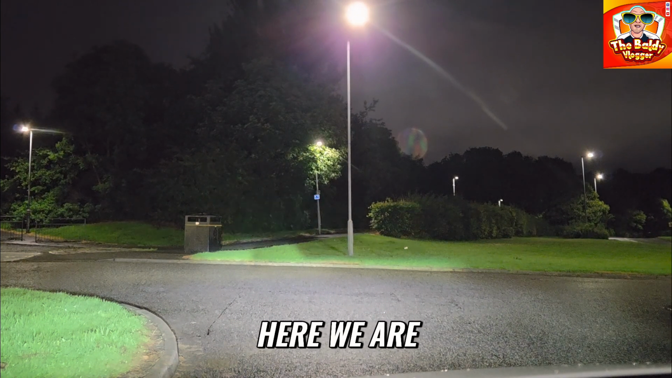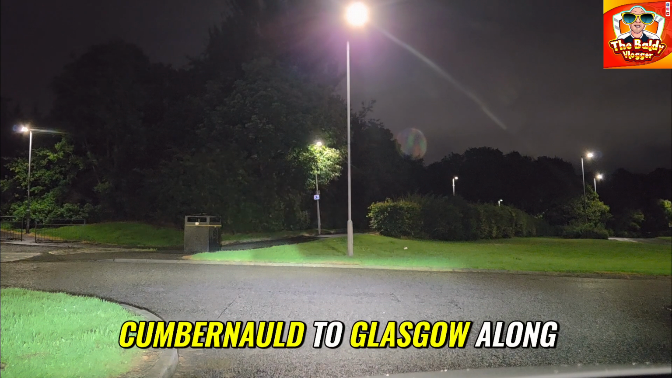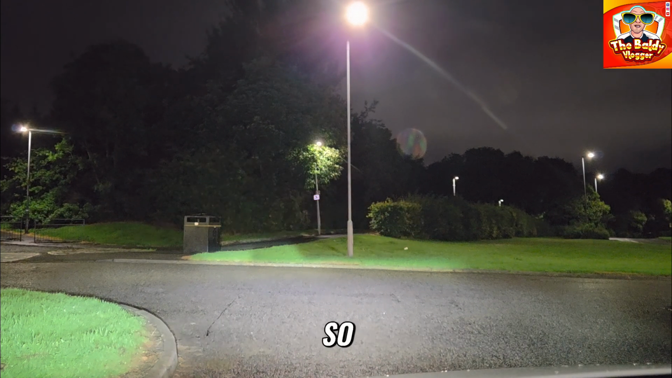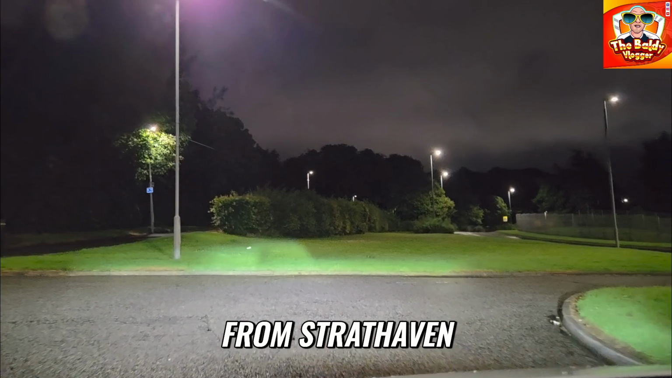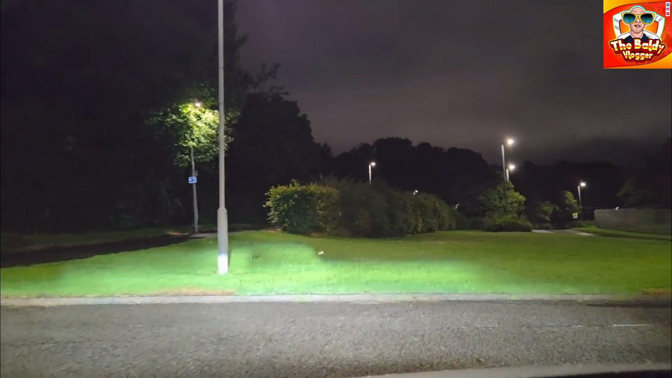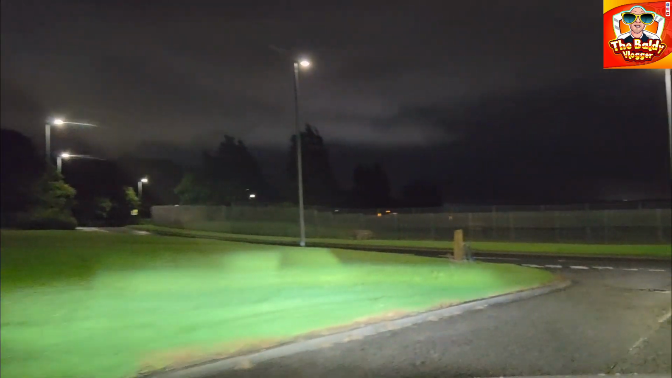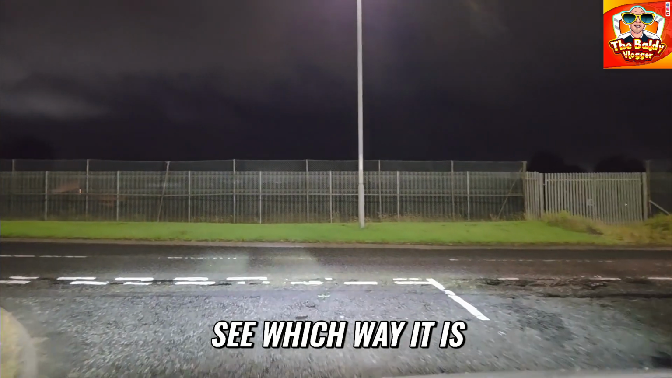Okay, here we are. We're going from Cumbernauld to Glasgow along the motorway. So I'll take you for this journey with me. Hope you enjoyed yesterday's from Strathaven to Stonehouse, and Stonehouse to Glasgow. Right, let's see where I'm going first. See which way it is.